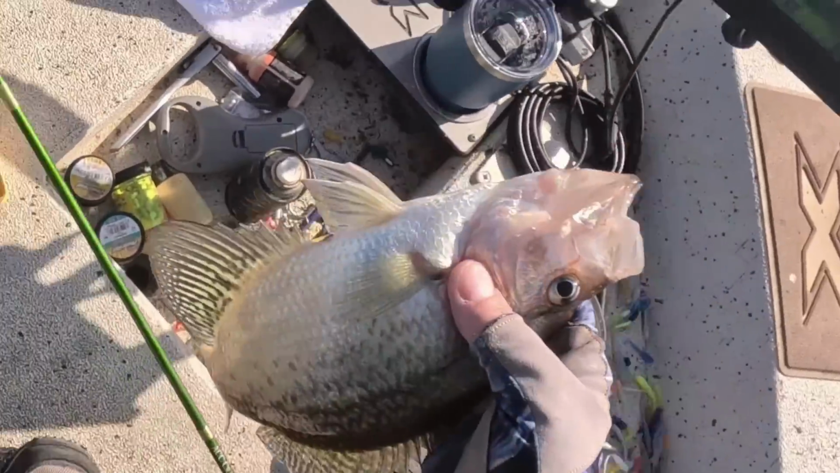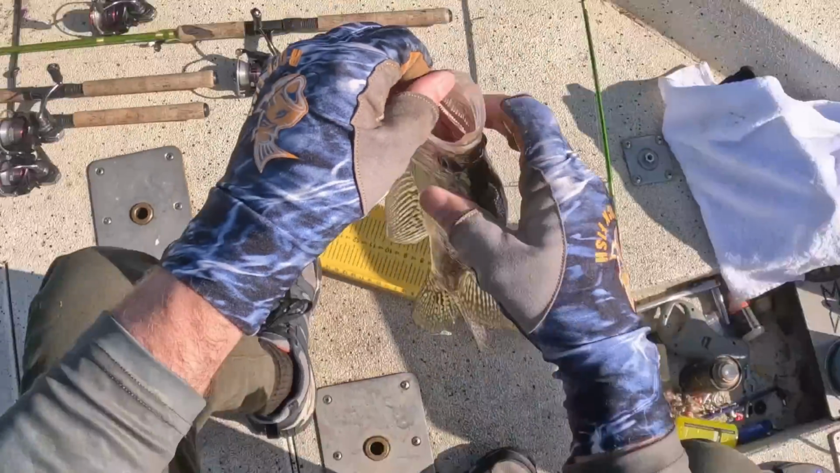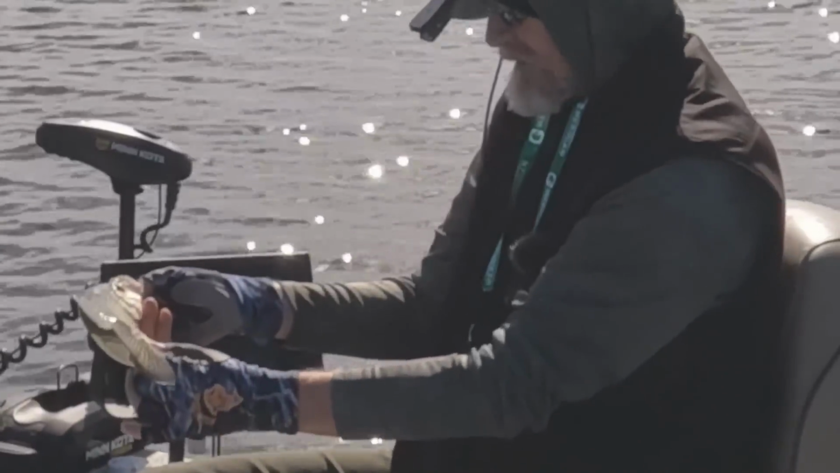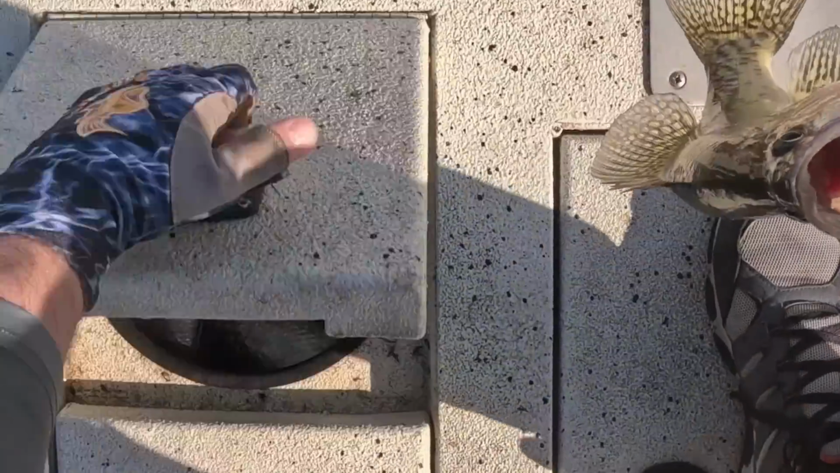Oh my goodness. Let's just see how we're looking there. Right at 12 inches, black crappie. I mean, that's like the smallest fish of the day. Yes, that's what I'm talking about.